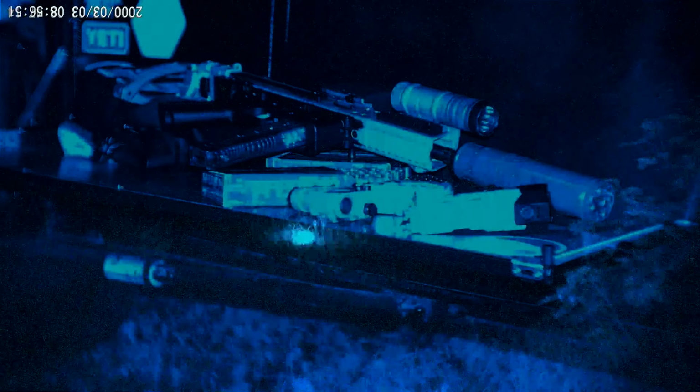So we'll give that a test here today. We'll see how easy it is to get these things on and off the rail. I do have a couple buddies looking to pull up here in a second, so hopefully they're able to help us out with this. So I went ahead and mounted the Maul C1 first.